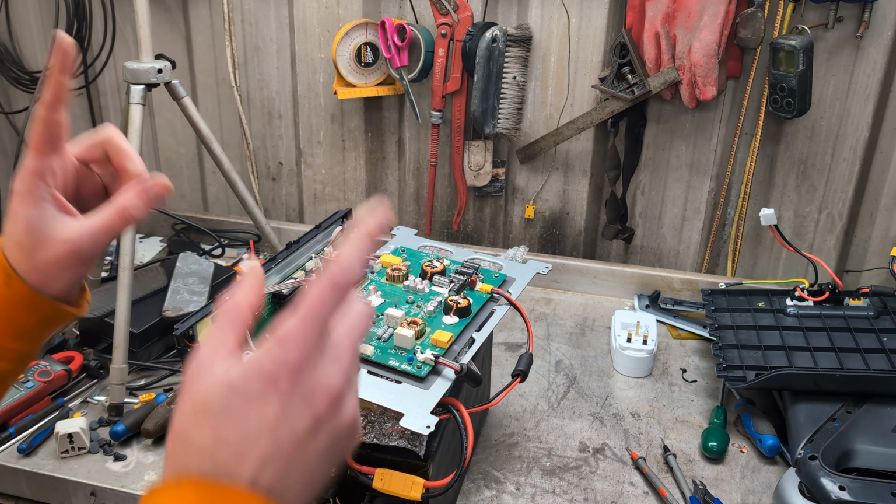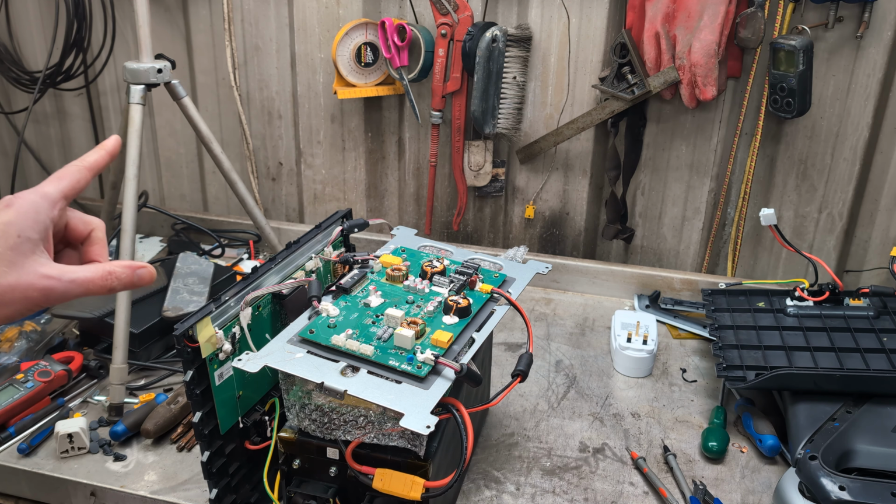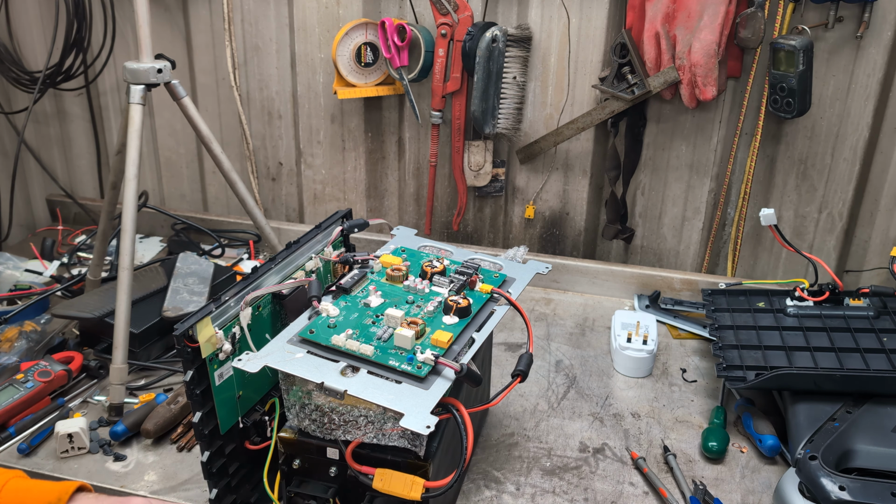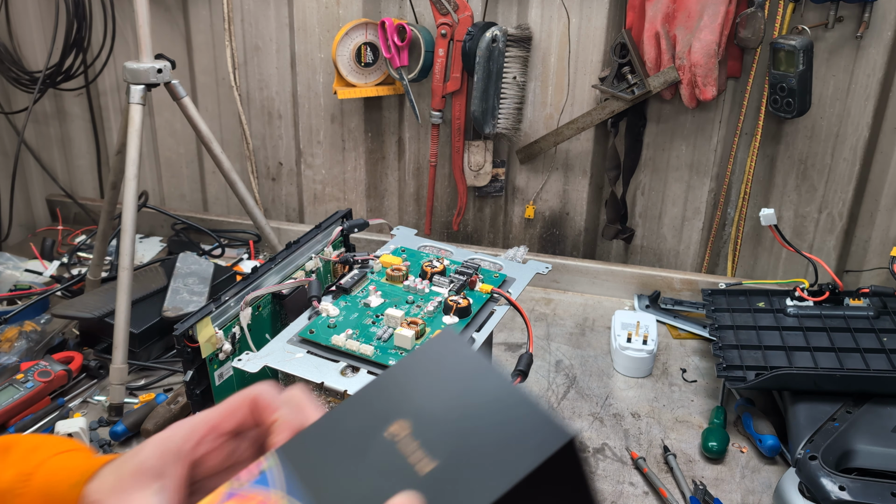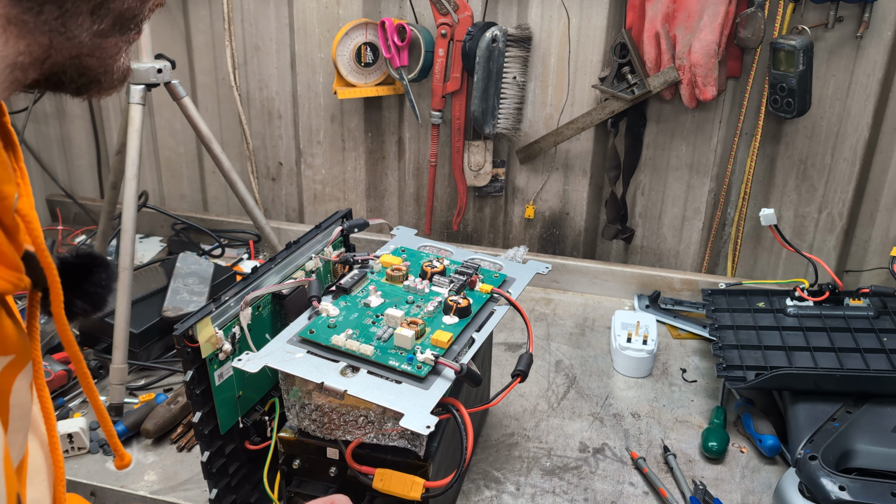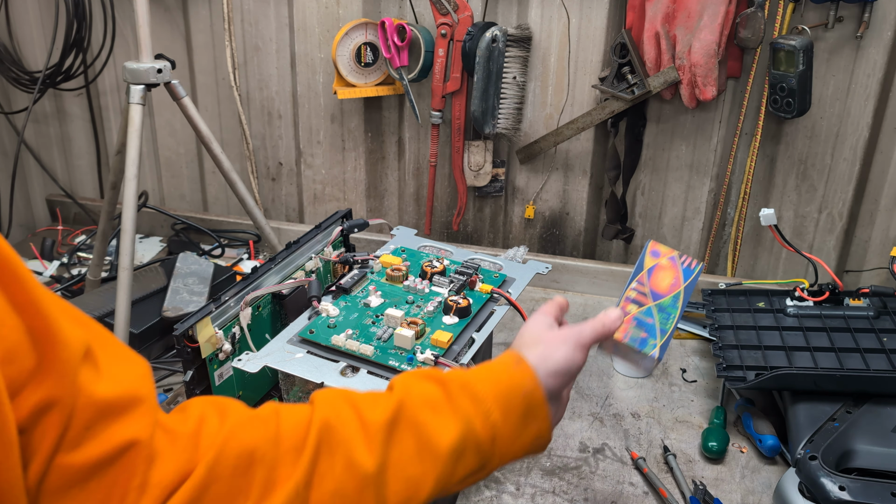so they might end up with it for board testing. But at the moment, we are going to test this dead Anchor Powerhouse 5757 and see if anything on there is warm without touching it, because I don't know what's wrong with it. It has died, but I'm curious to see if there's anything on there or any of the boards that's getting hot. I'd really like to get in this box.